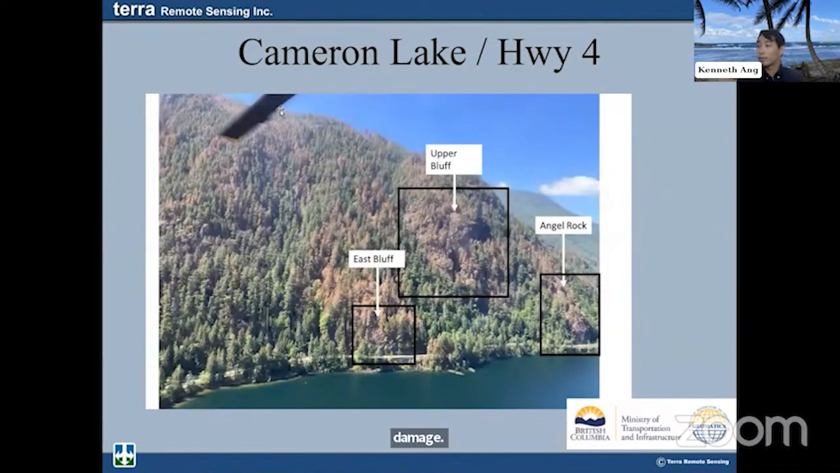So this was a primary area of interest, the upper bluff, the Angels Rock, and the East Bluff, and they were all sheer rocks going down with not a lot of forest floor left. And this was a pre-fire photo, so you can see there's a lot of dead stuff there already, which constitutes our fuel load a little bit.